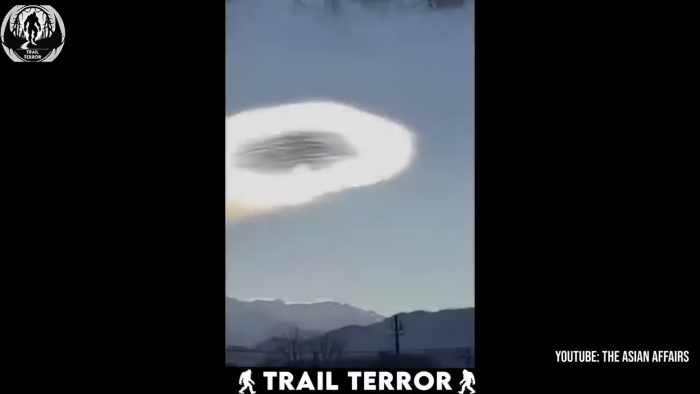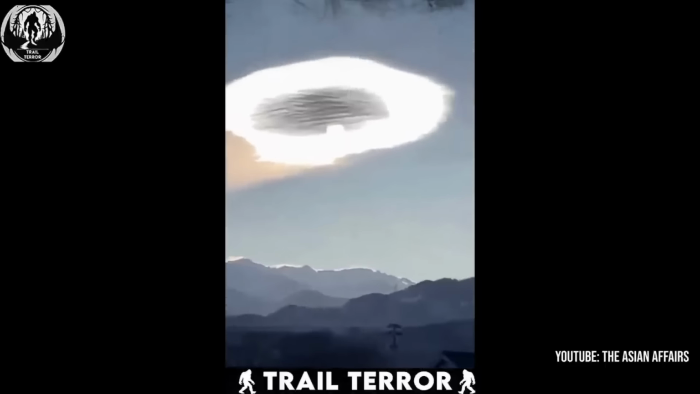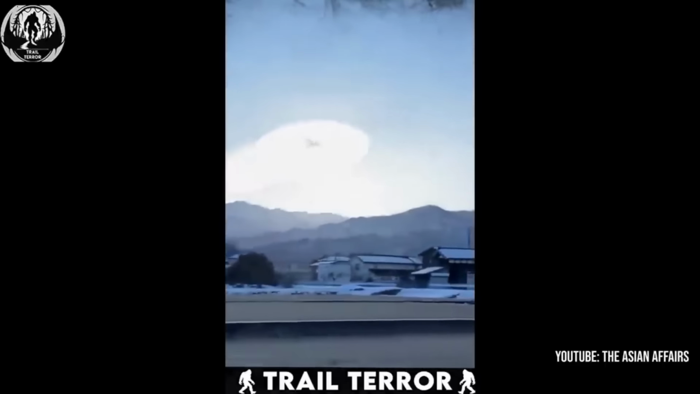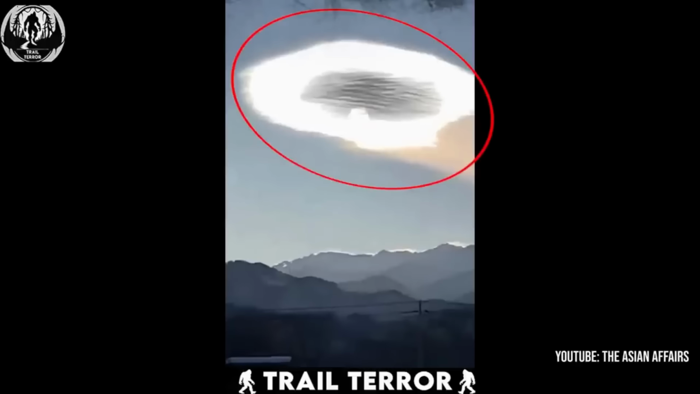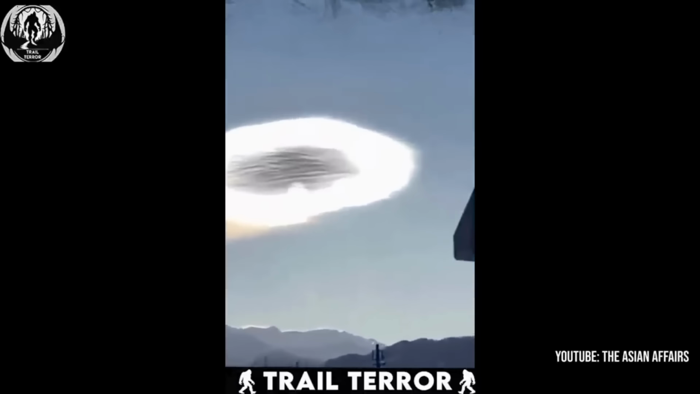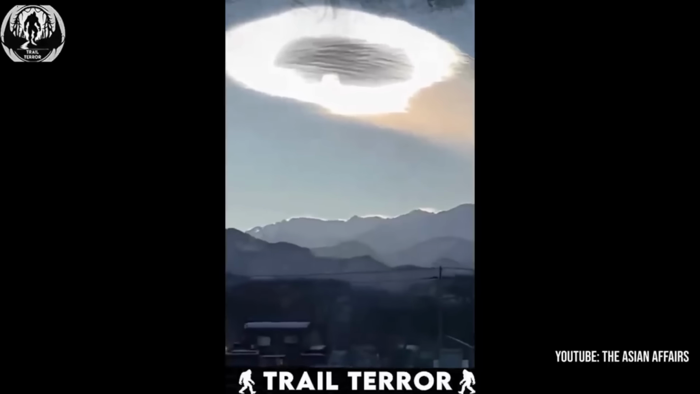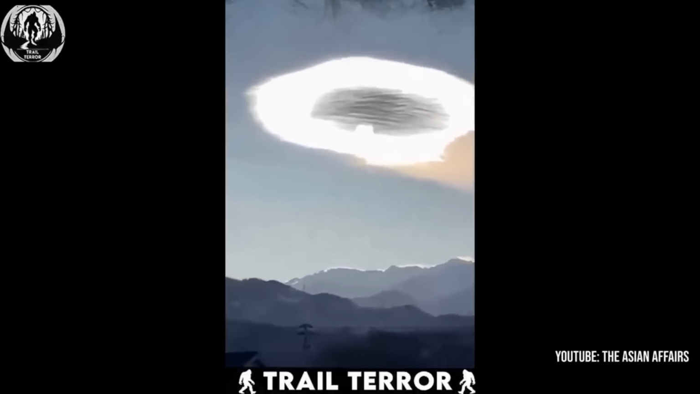What would you think if you looked up and saw this in the sky? It's almost too perfect, like it belongs in a science fiction movie rather than the real world. What could create something like this? A natural phenomenon, or maybe something out of this world? Some say it's just a rare lenticular cloud formed by specific weather conditions.